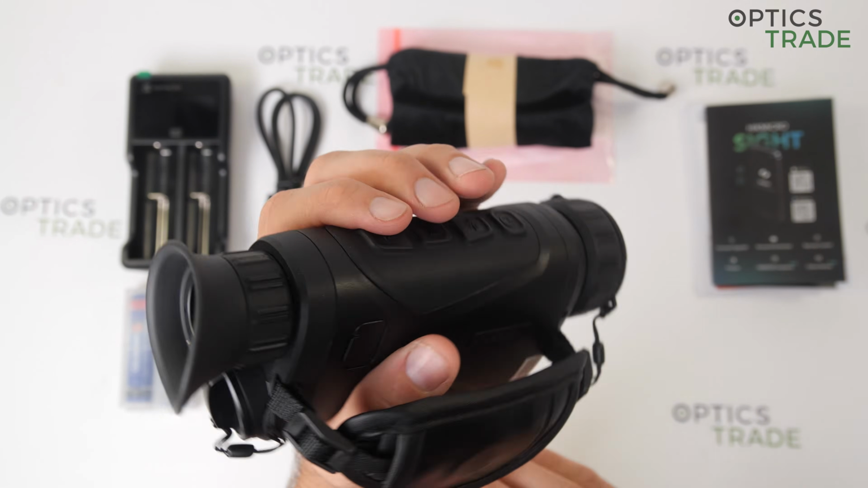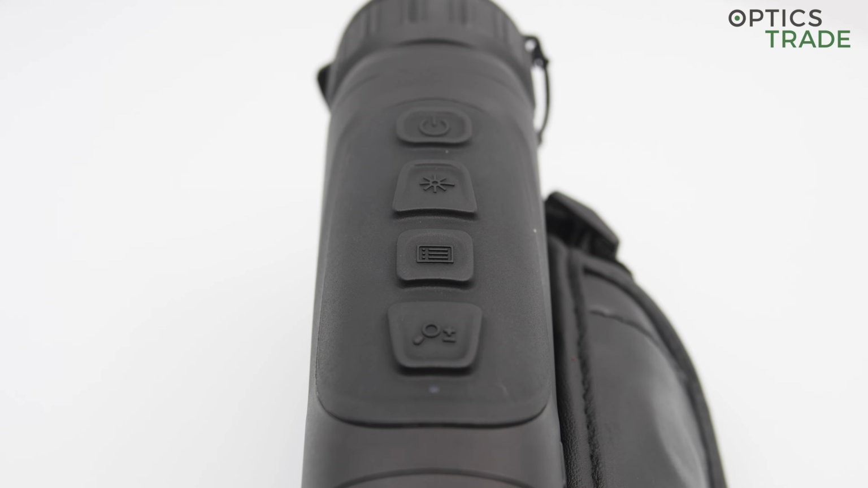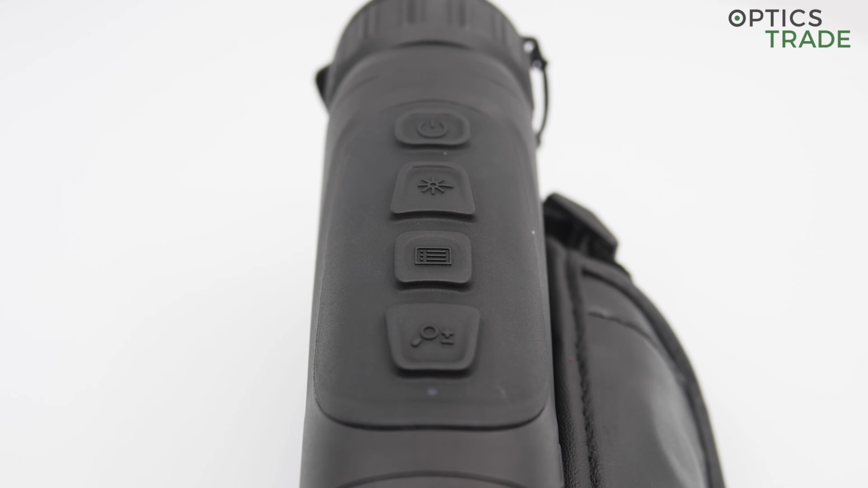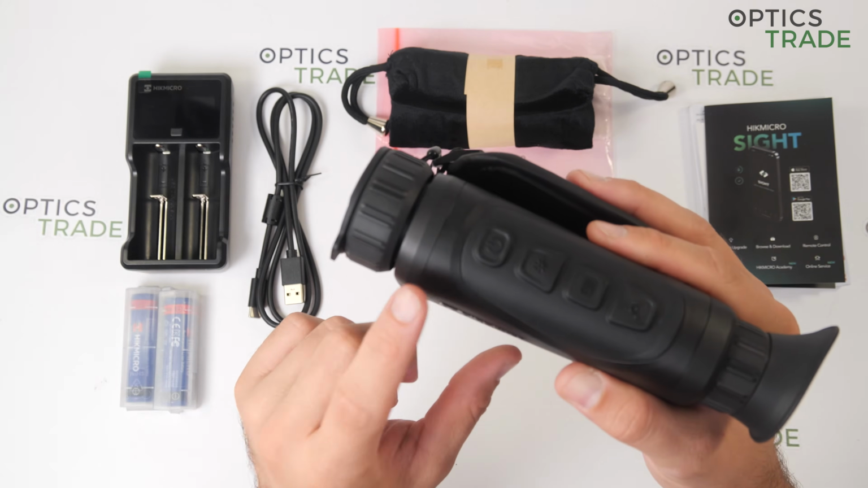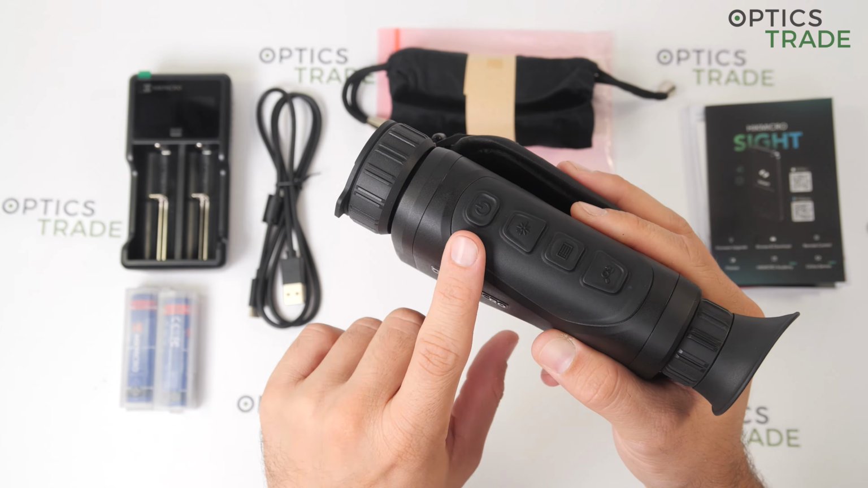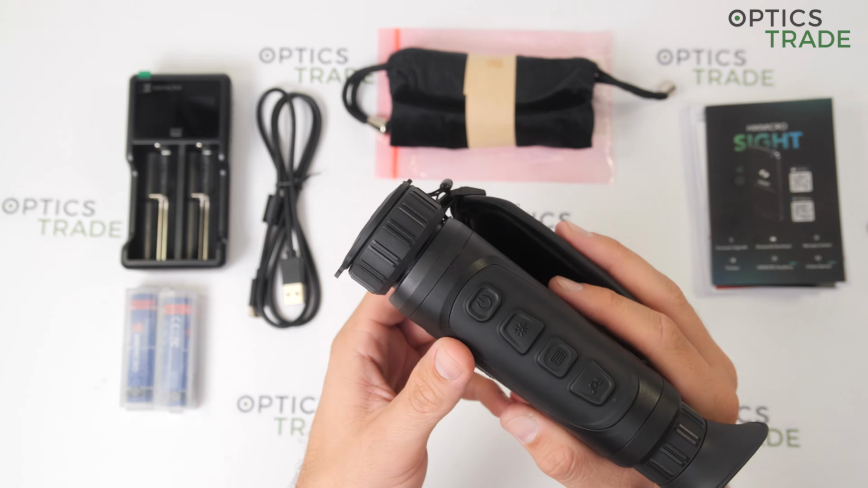Of course, a left-handed user can also use it without any problems. The buttons themselves can have 2 options, short and long press.